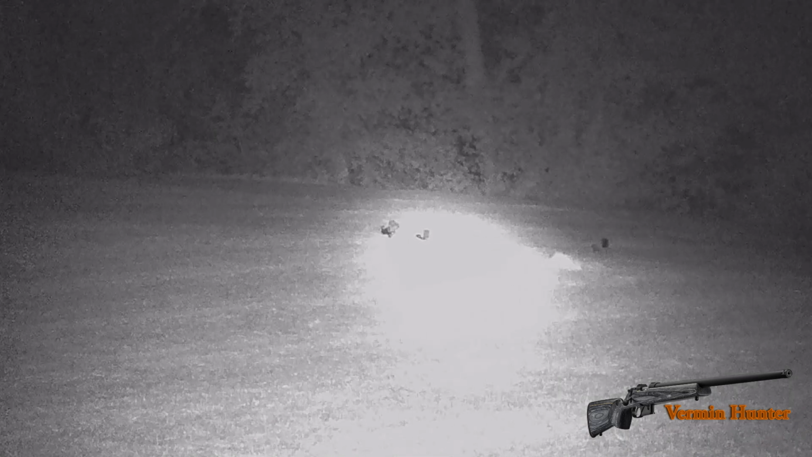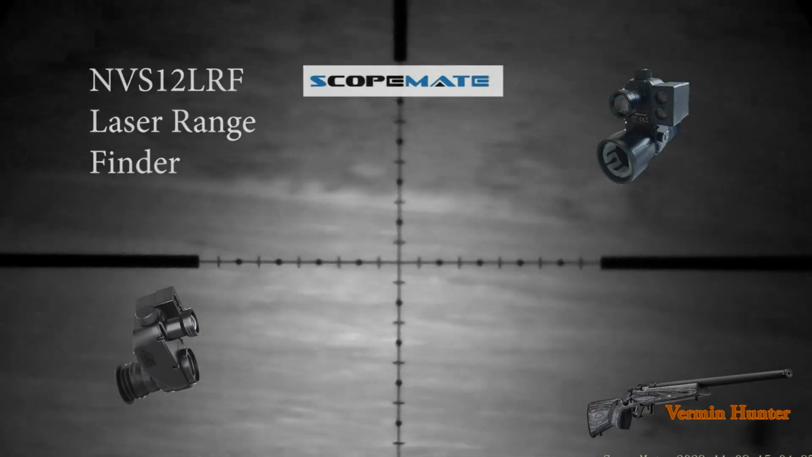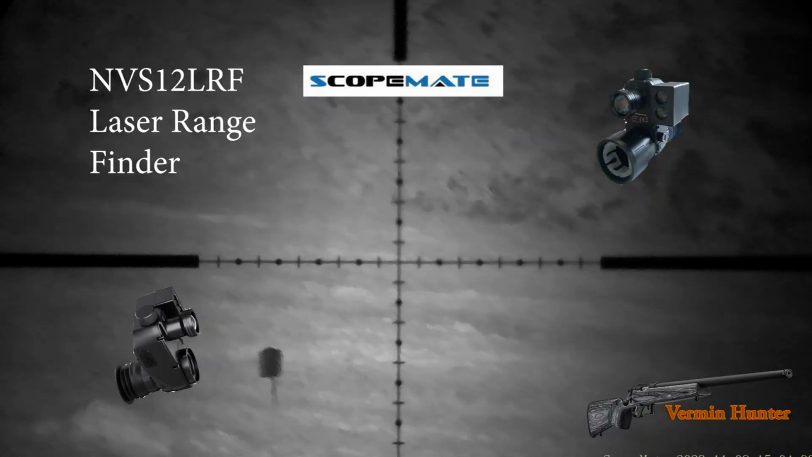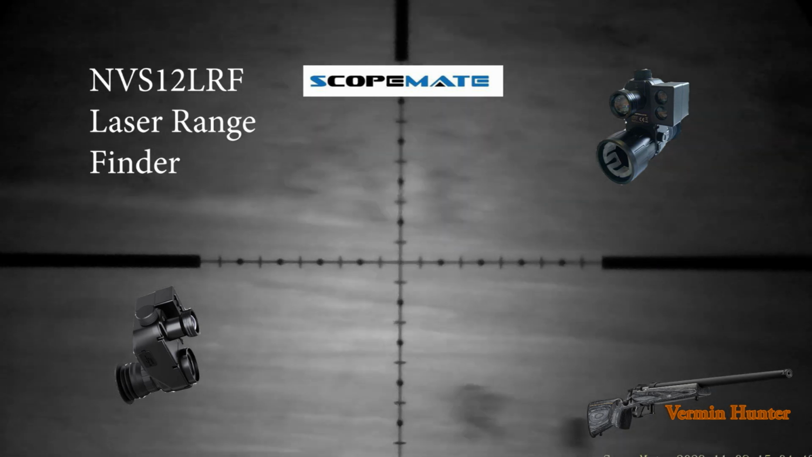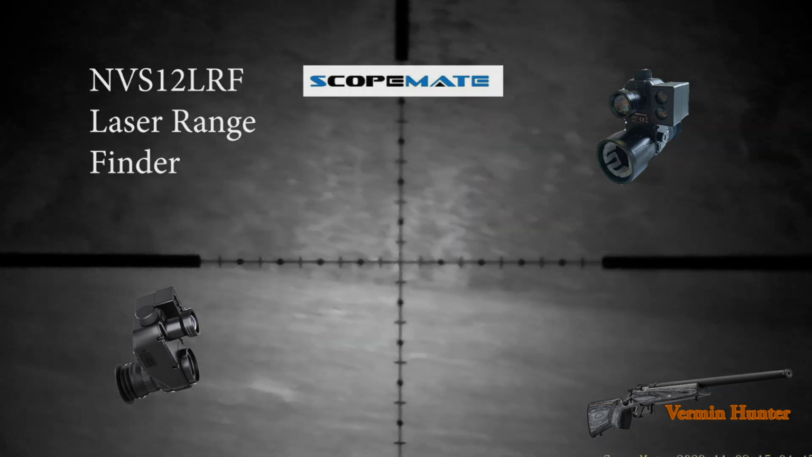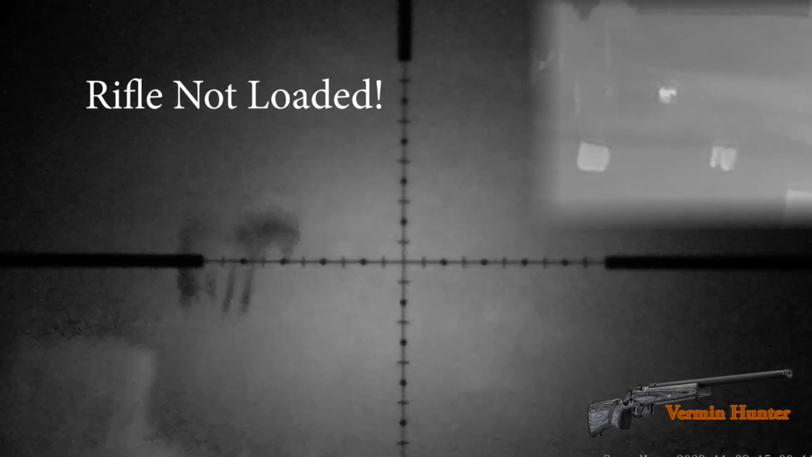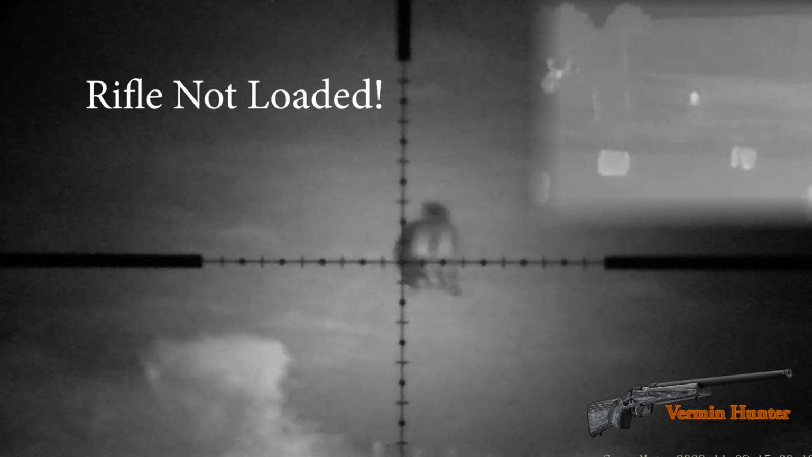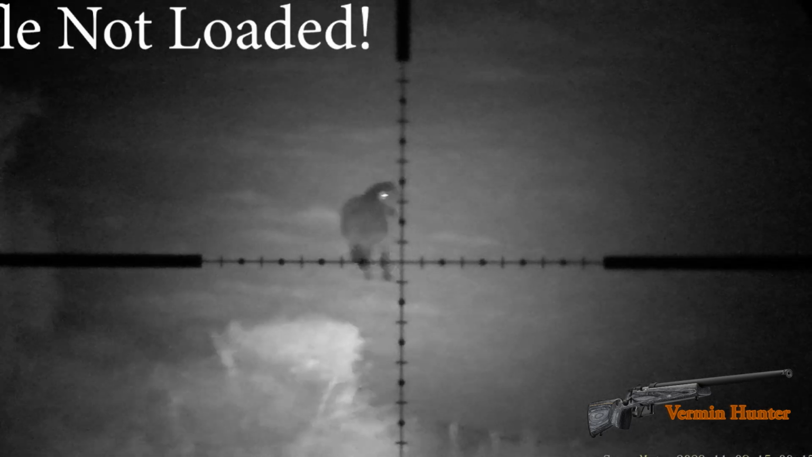So when I've spun around from the bottom field where the bales are and the farm, here I'm back on the Scopemate NVRS12 LRF, and here I'm scoping down, and it's a bit of a difficult field because one side goes down to the barns and this side then points out down to the fields. The foxes see me, I do tend to get skyline. As you see, the GC350 is bothering this horse across the neighbouring farm.